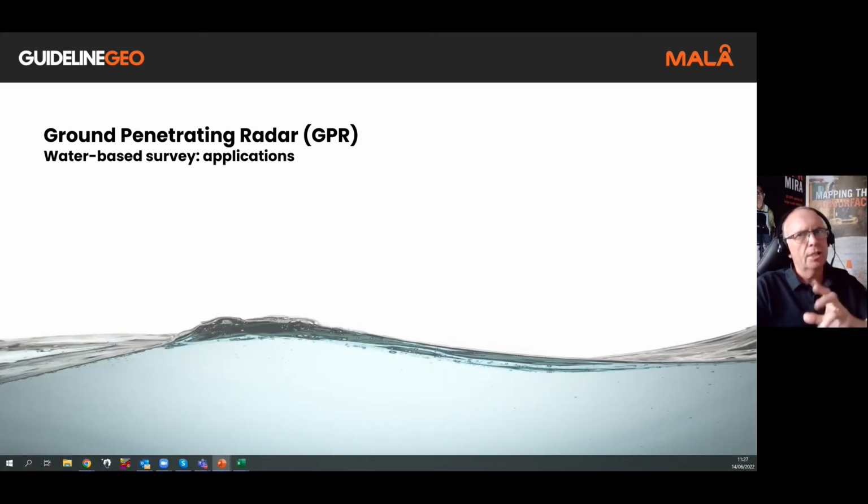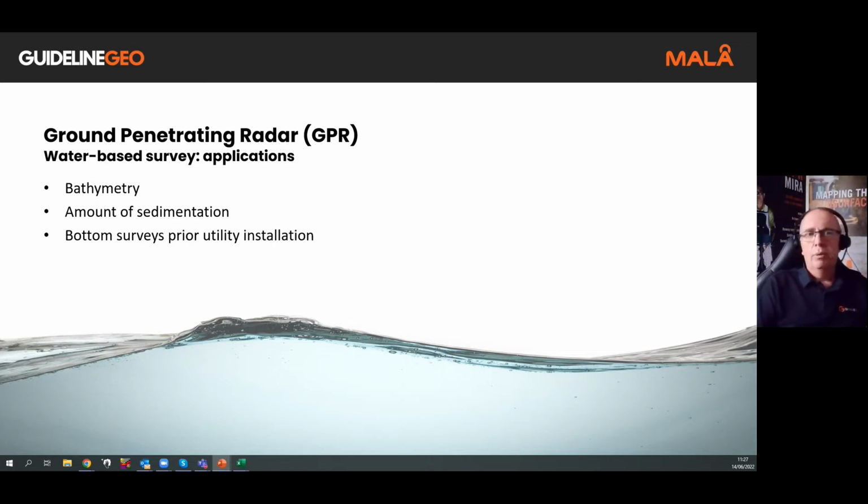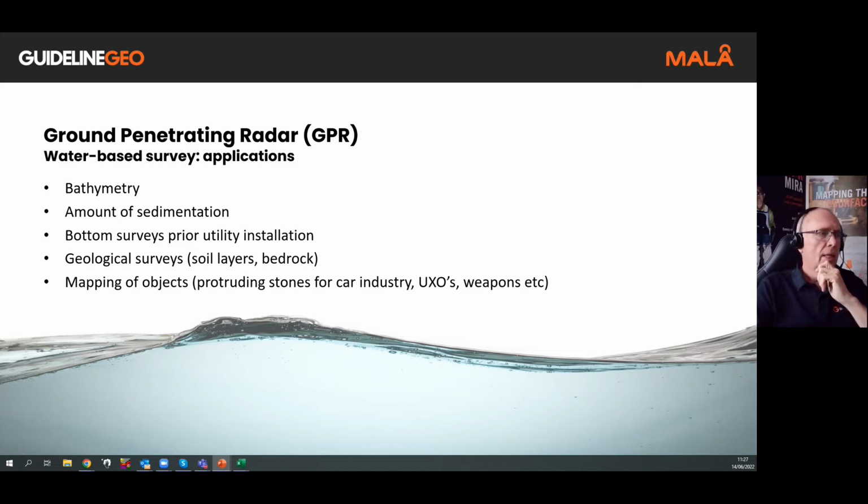So some of the typical applications then for the water-based surveys, typically bathymetry is very popular. The amount of sedimentation, silt layers that we have at the base of the water, the lake or the river. The actual shape of the bottom, a bottom survey prior maybe to utility installation, maybe looking for obstacles and that type of thing. So geological layers like soil layers and bedrock we can look at, and also mapping of objects, and this could be things like protruding stones. I'll explain this a little bit later.